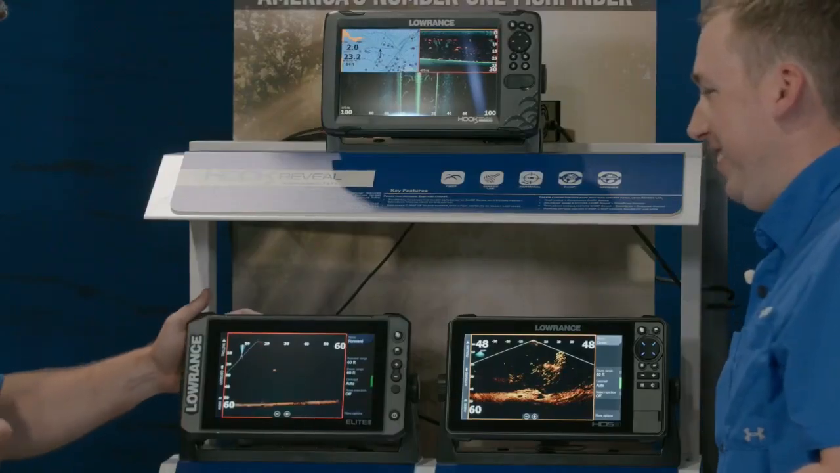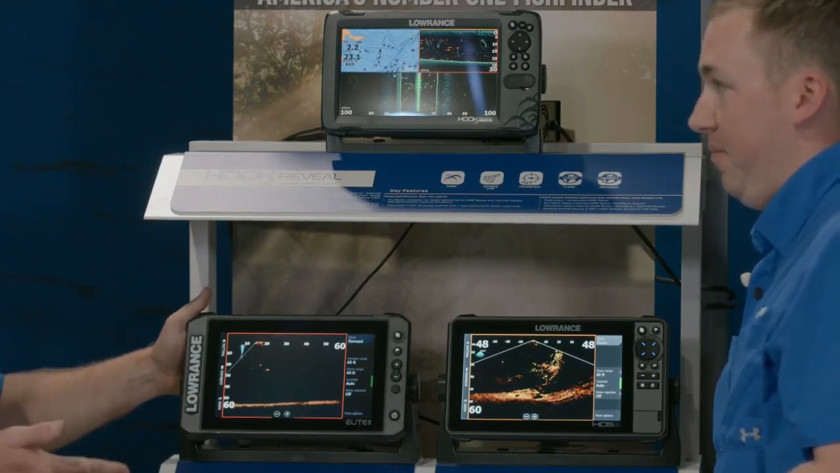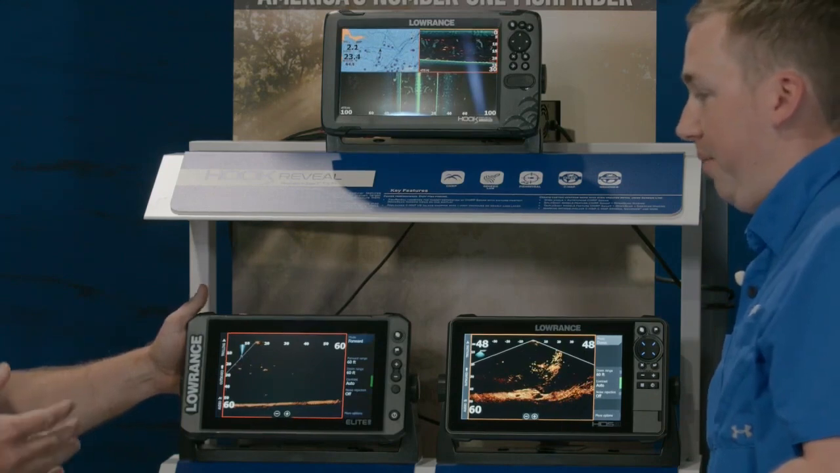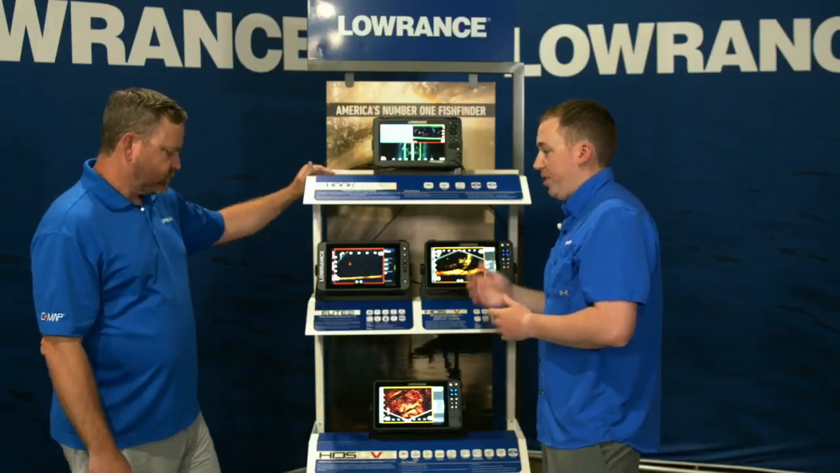You get networking, so you get active target. You get NMEA, so you get ghost and the ability to run external GPS sensors and those kinds of things. Any other real differences between these two? The other biggest difference really is going to be a touch screen.